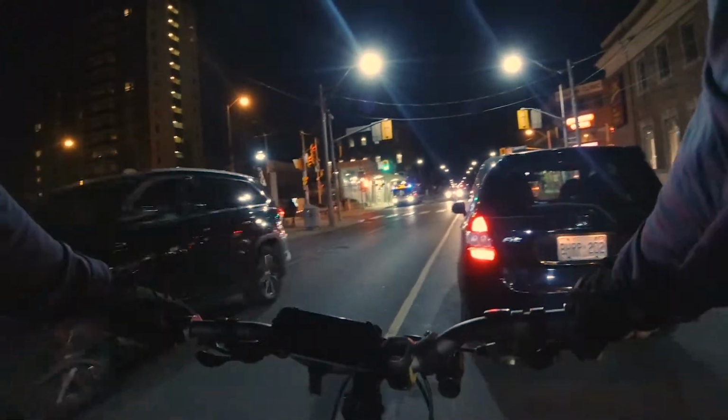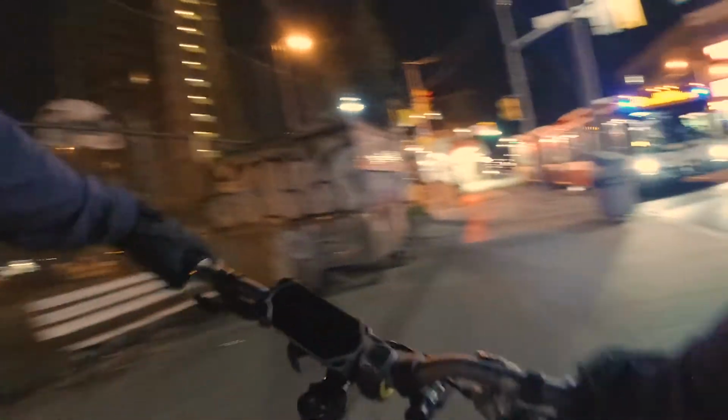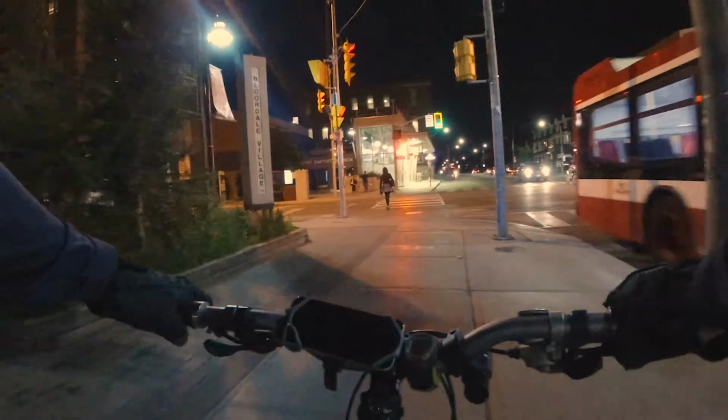Just gotta make a left turn. We're gonna cut in front of the bus, hop the curb, and go use the sidewalk. There we go.